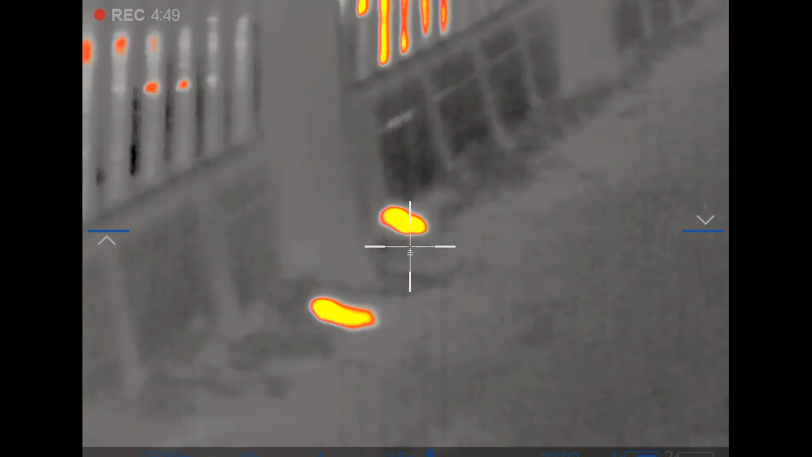He let him come out again. He wasn't quite right. He'll be out. There he is. And that's another dead one. So, yeah, pretty much carnage there.